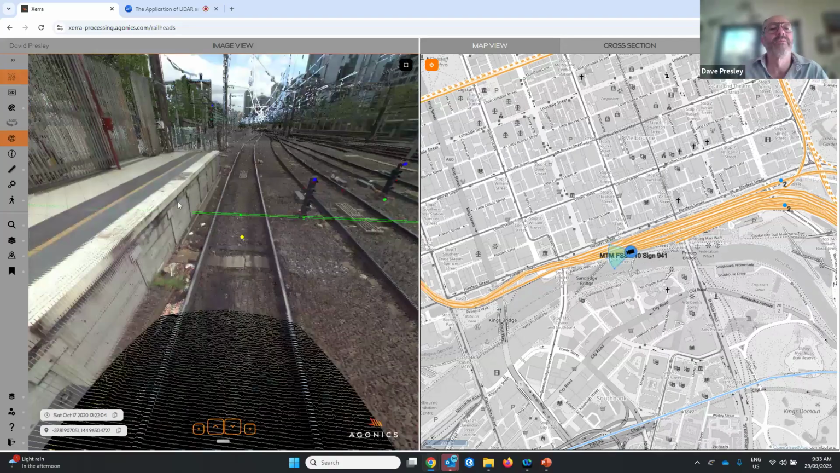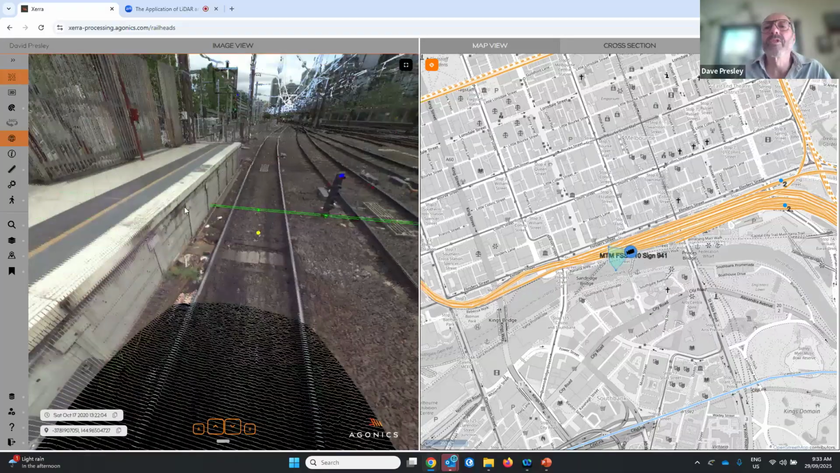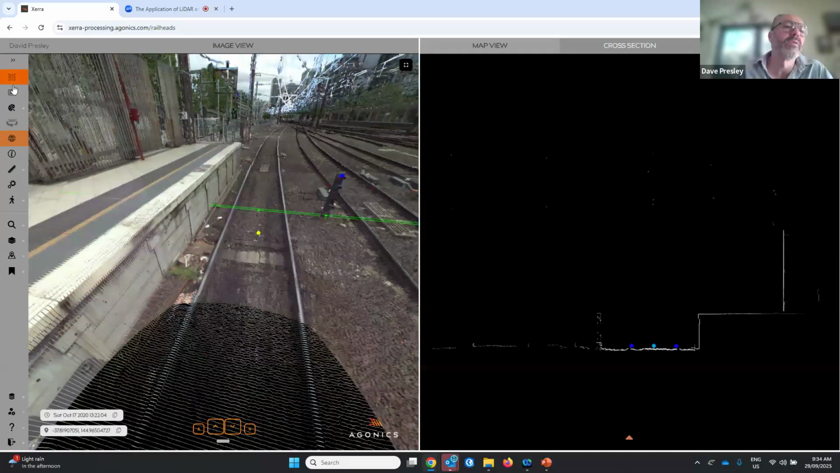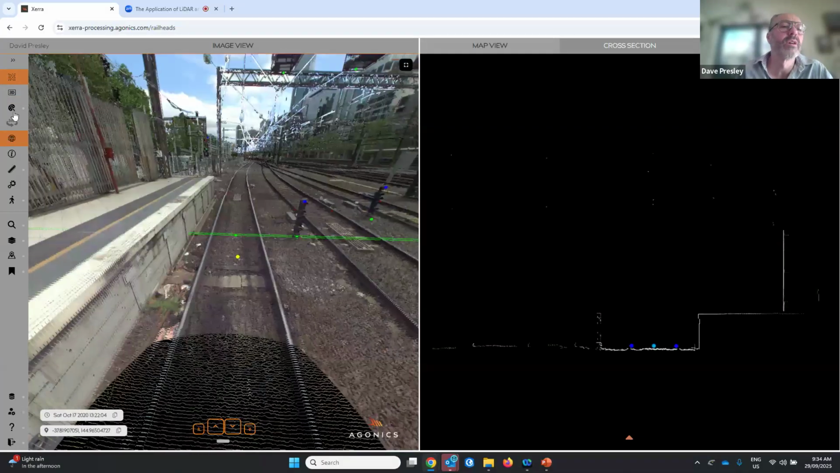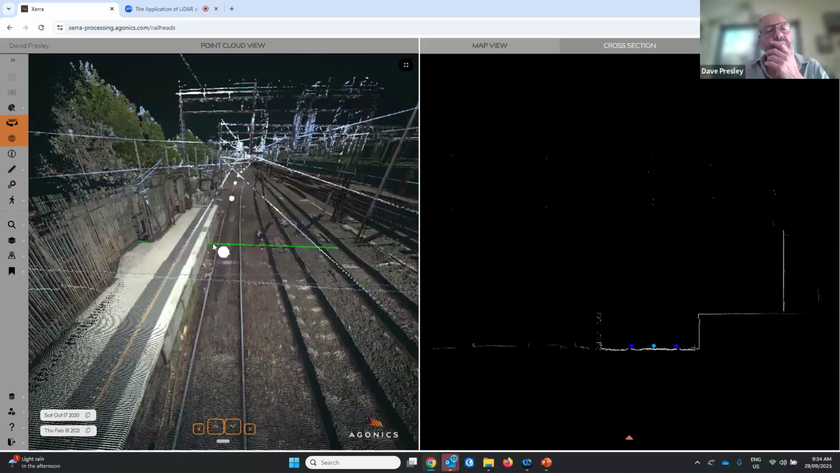So there we are. There's Flinders Street Station in Melbourne. I'll just turn that image off. This particular station has a signal at the end of the platform.